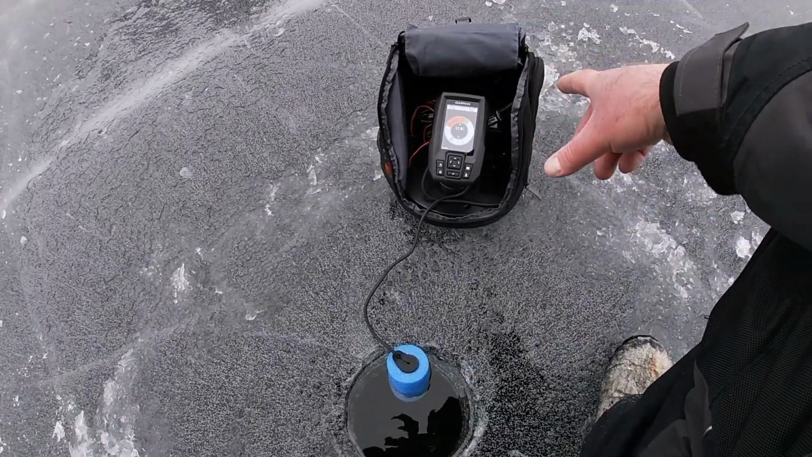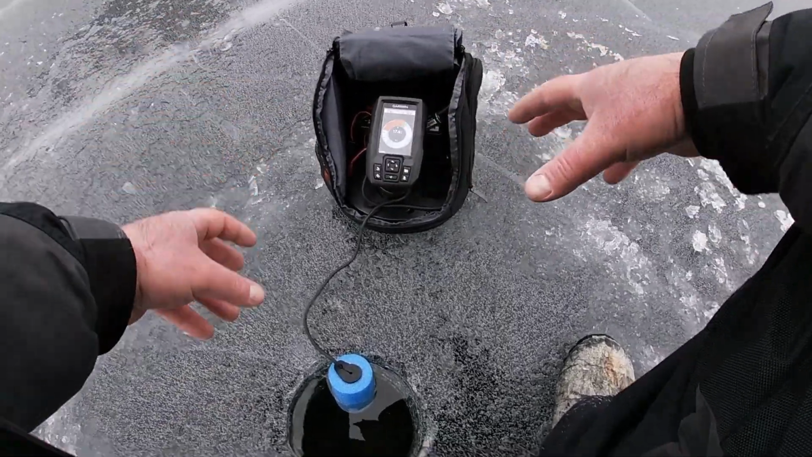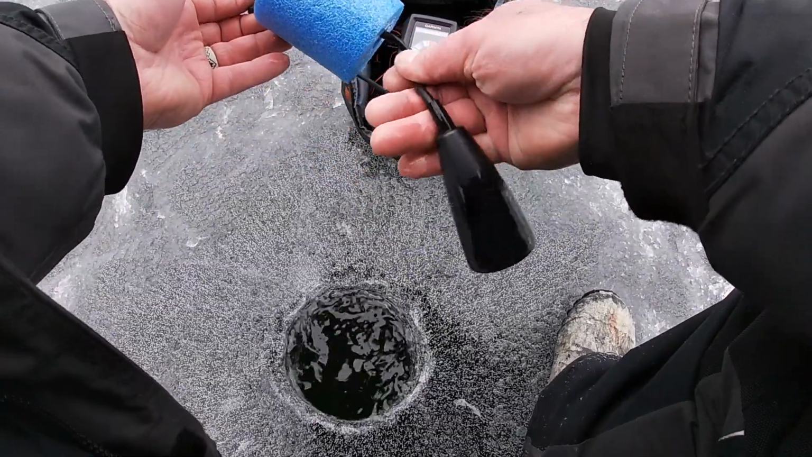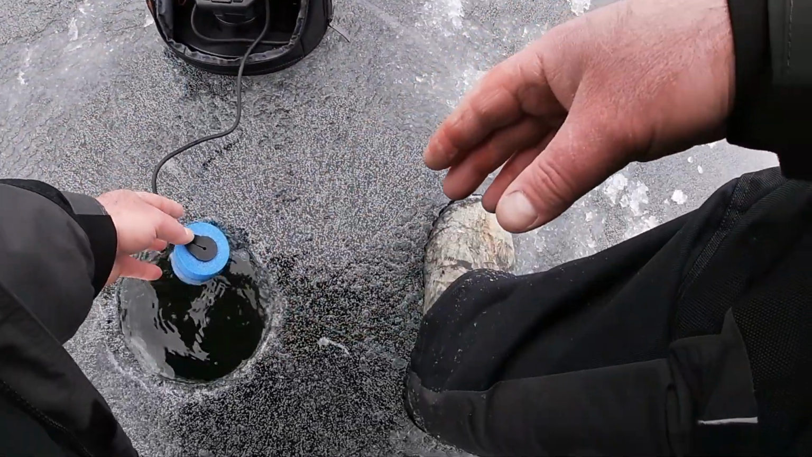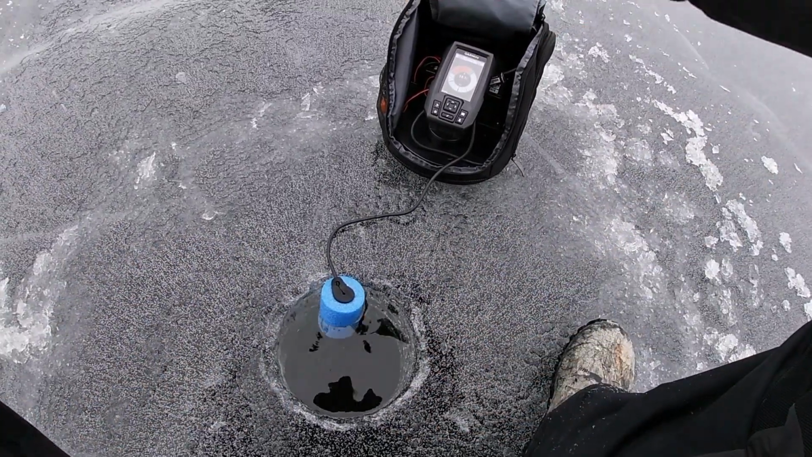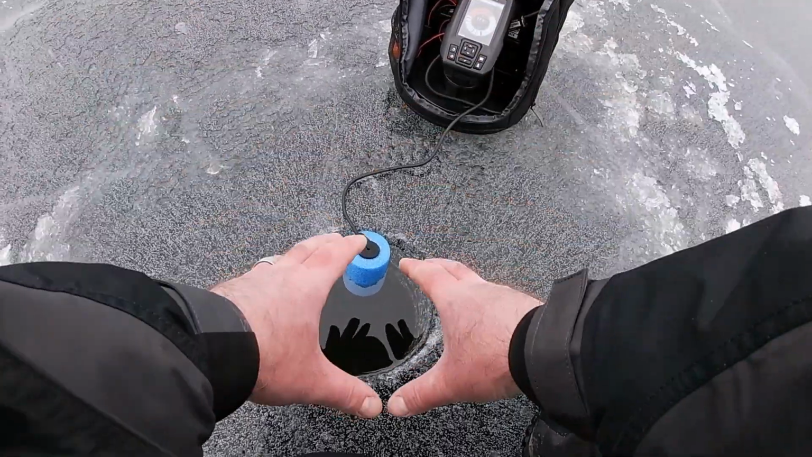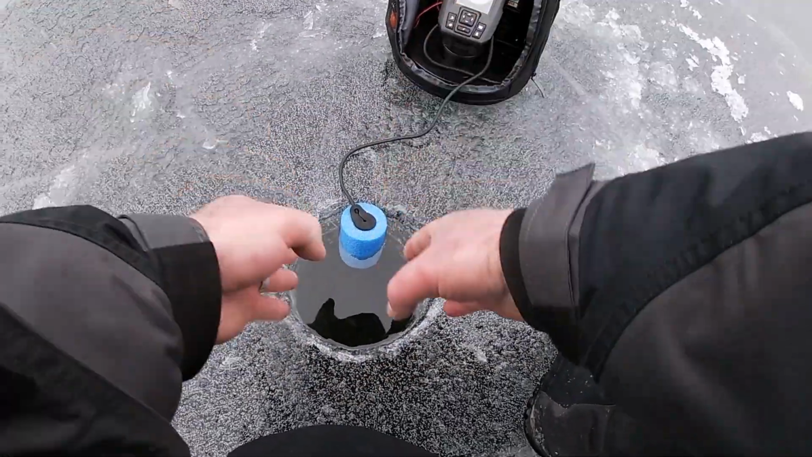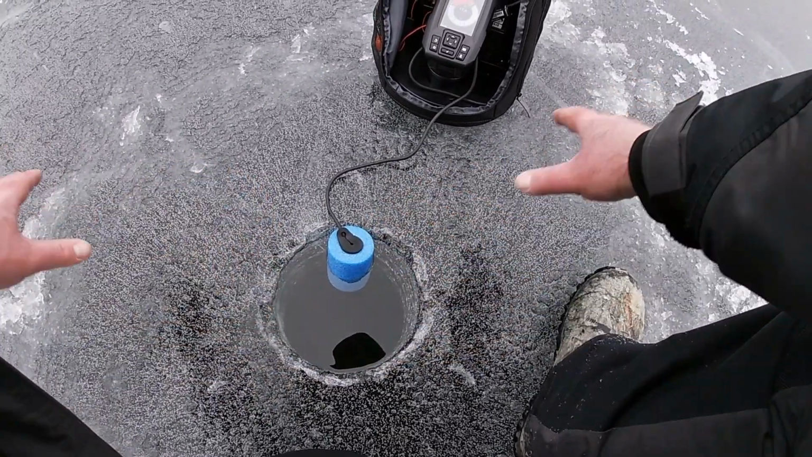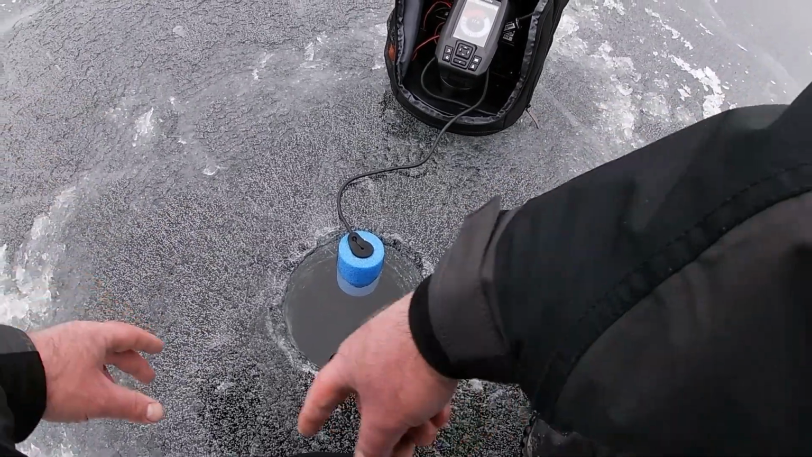So this is the Garmin Striker 4 sonar ice bundle. It's got the ice transducer, dual beam transducer. That means it's detecting activity in a wider broadband circle. Instead of shooting a beam just straight down and detecting what's straight below the hole, it's actually picking up fish activity fanned out beyond this hole, so many feet out in a circle.